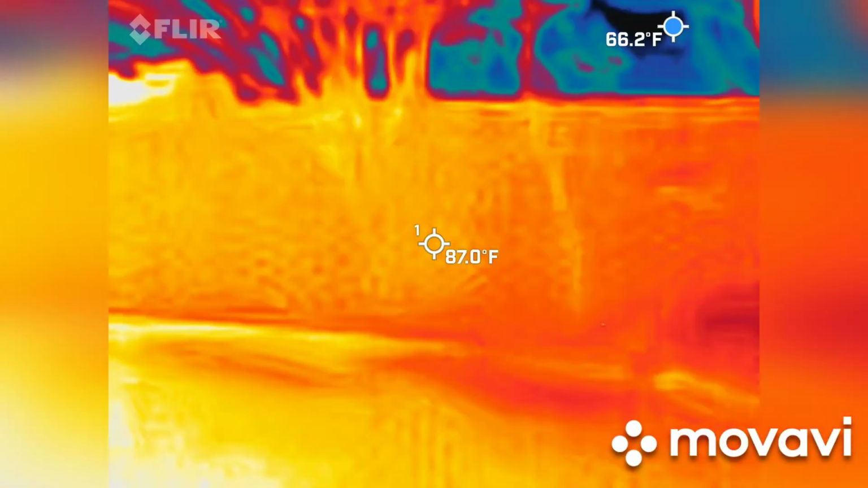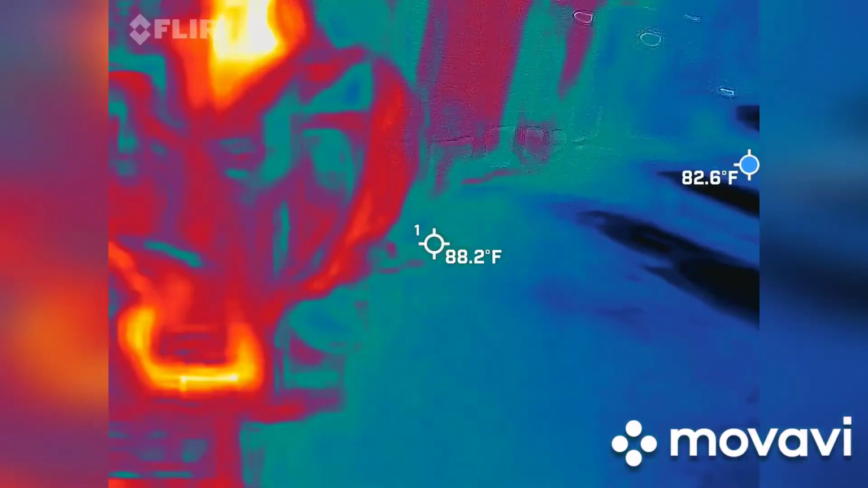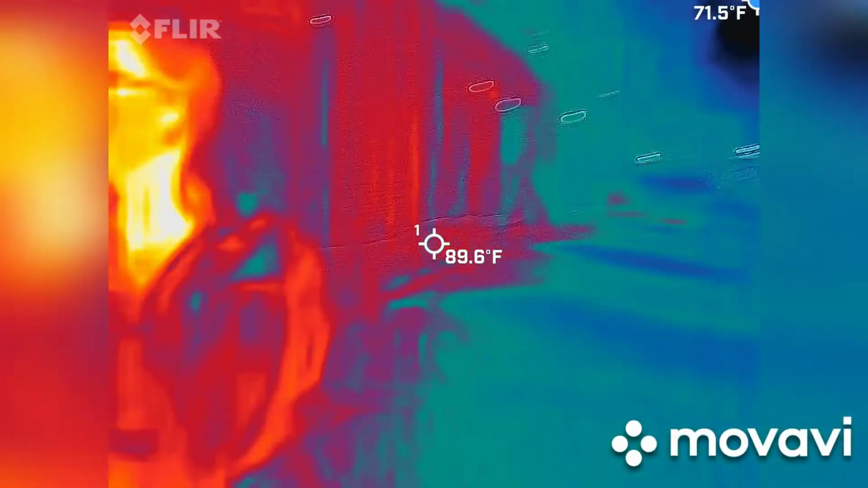That's it. That's all they got. So talking 1860s to 1920s. This is a perfect explanation on how to use your devices even further.